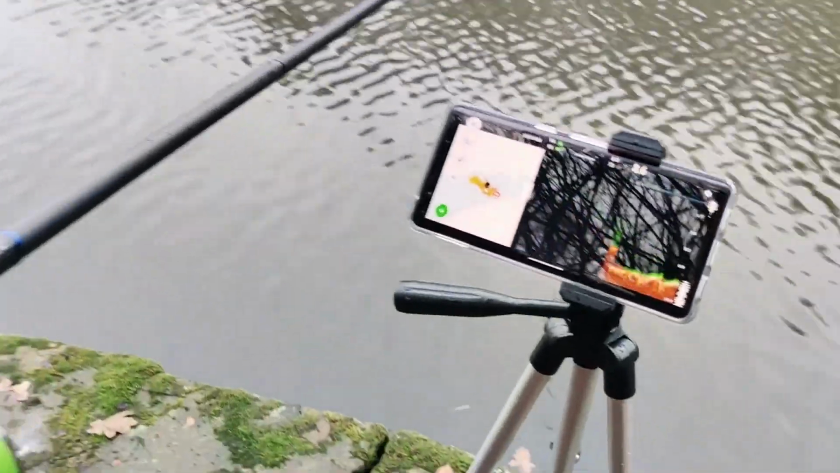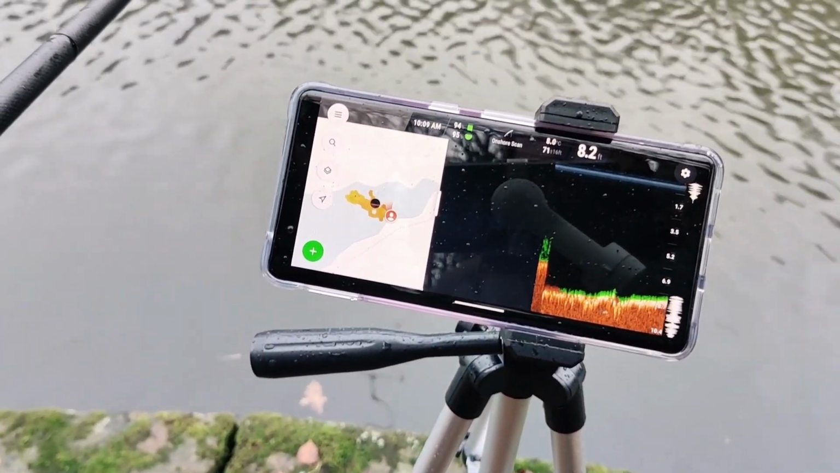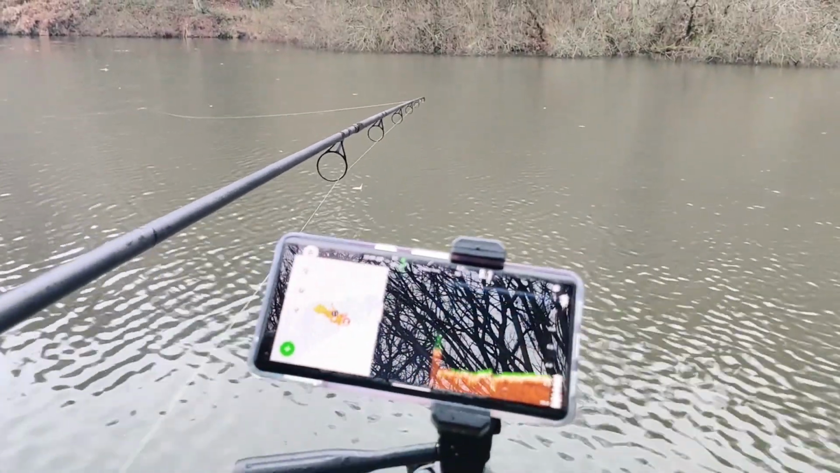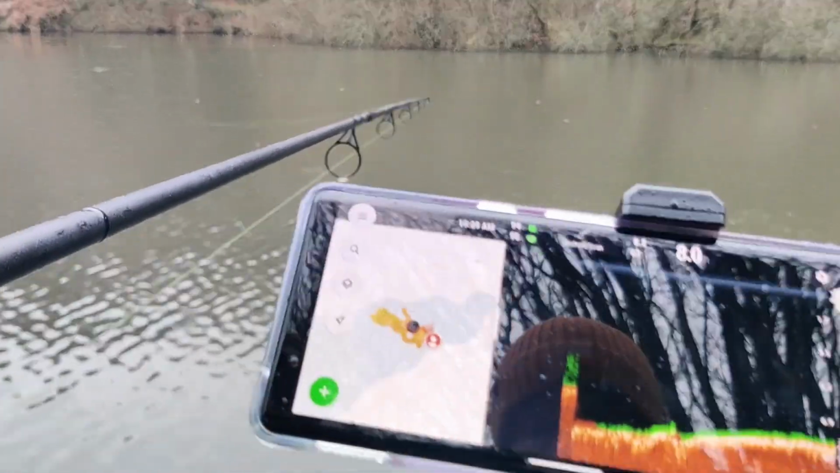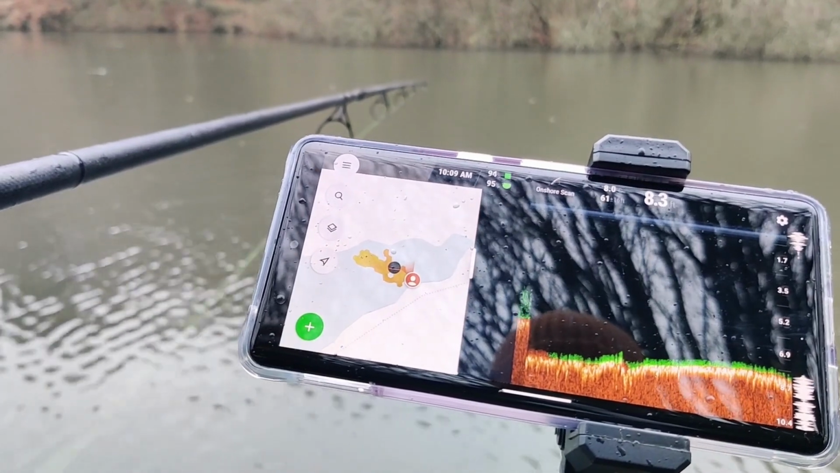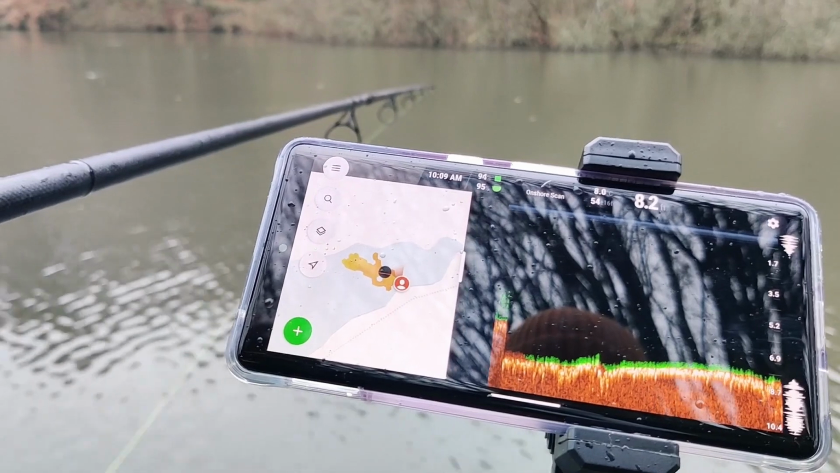So I'm just going back over just to try and find that little raised area, and as soon as I start to see it come up quite quickly, I'll clip it up. What you can see on the left hand side of the screen as well is that every time we're casting out, it's mapping the swim and telling you the depth changes as you go, so you've always got it for reference.